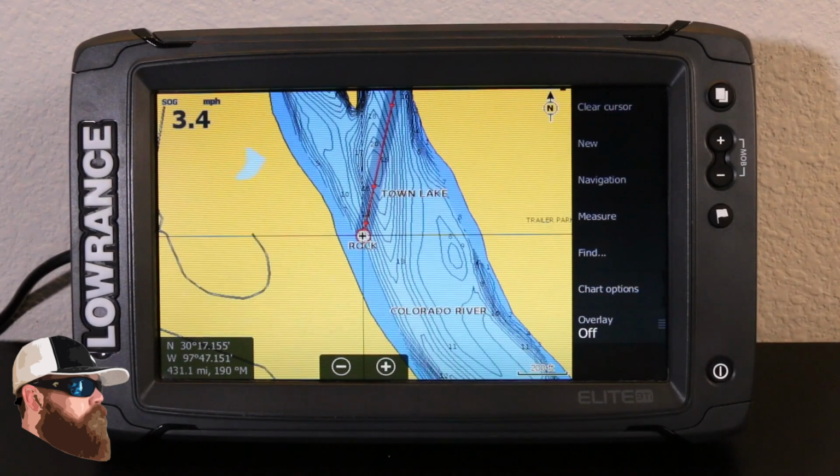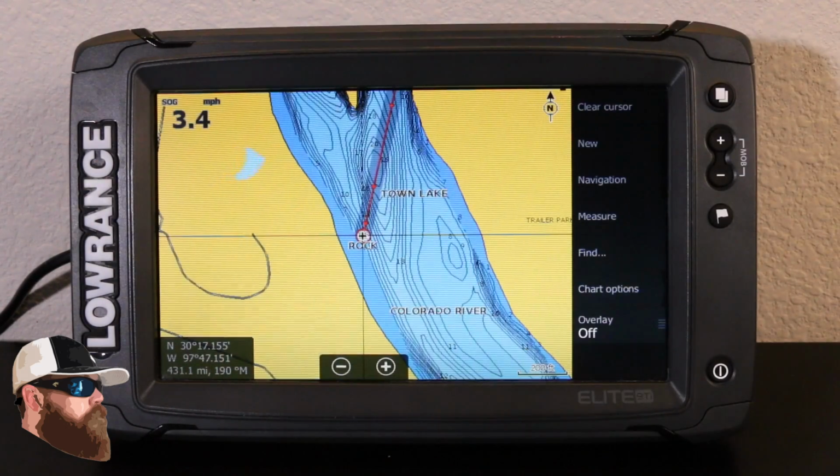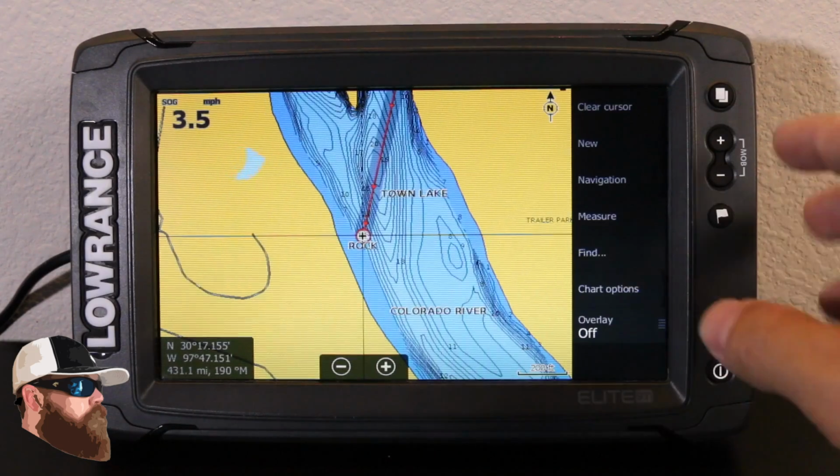The one thing to be cautious of, it does not consider any type of obstacles that might be in between you and that waypoint. It will be as the bird flies. So if you have a long point coming out over the top of that lake and you got to get around that point, you have to use your best judgment when it comes to following that trail.